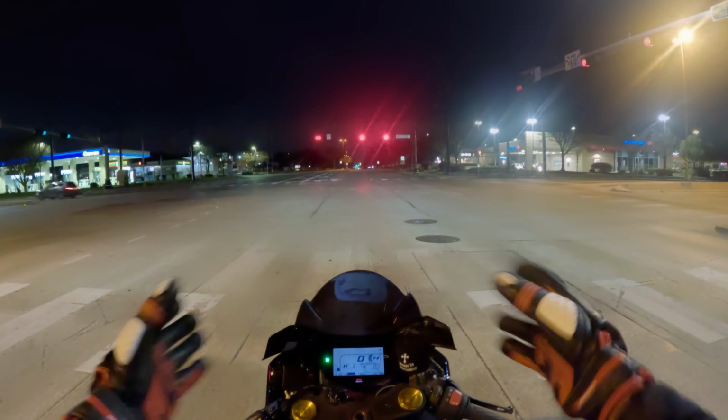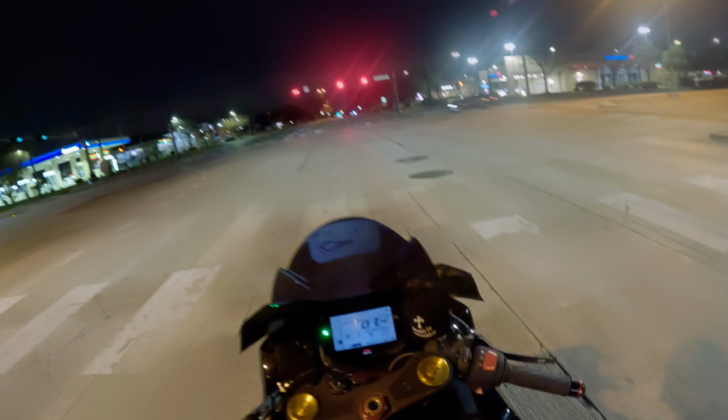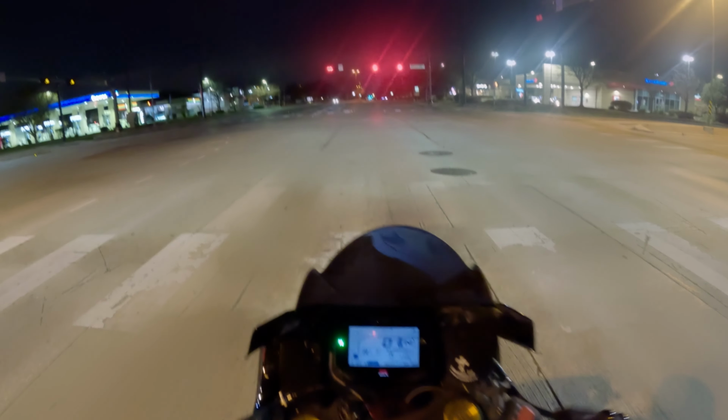So as you can see, the night has come upon us. The mirrors are gone. And you may be asking, well, Dave, why did you take your mirrors off? You said you wouldn't. Well, there's a very special event going on today, so figured I'd change it up a little bit. So we'll see how it looks, see if I want to keep it.